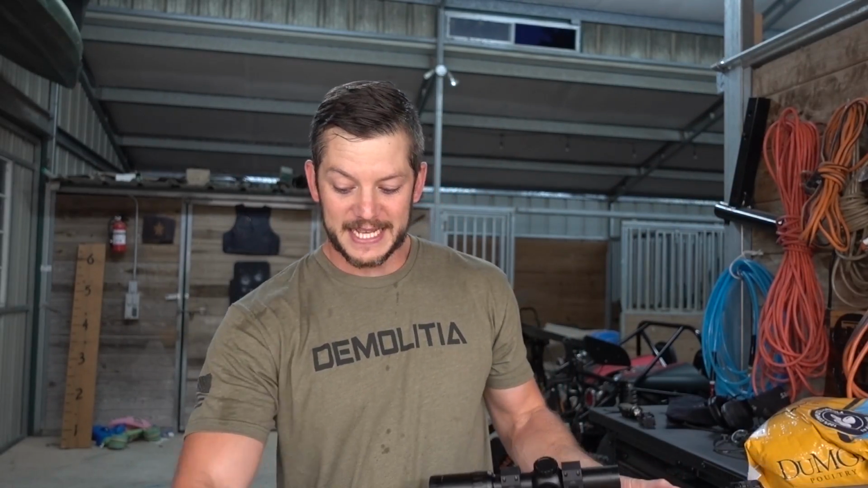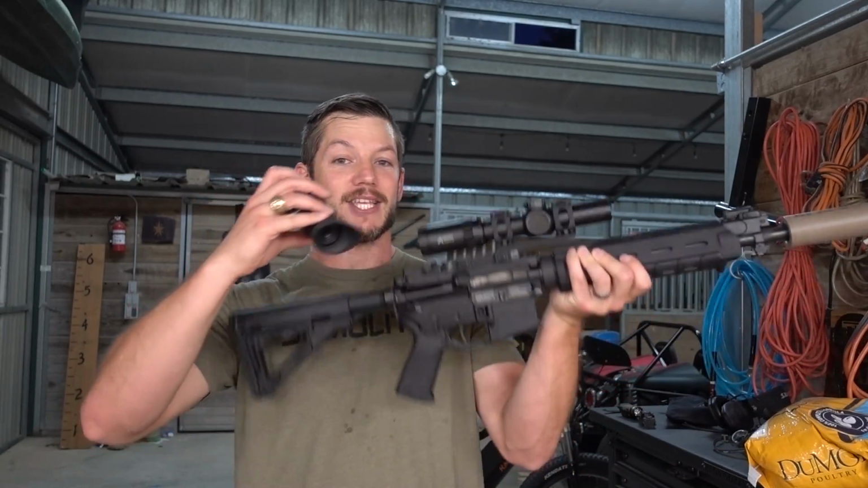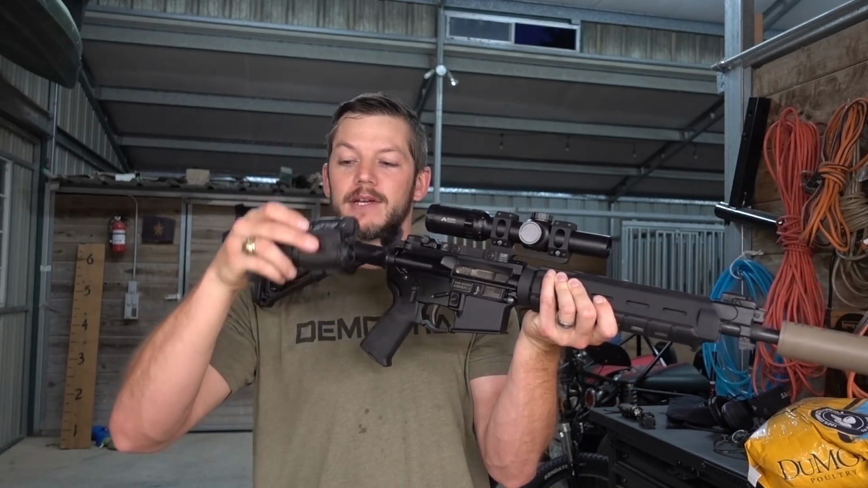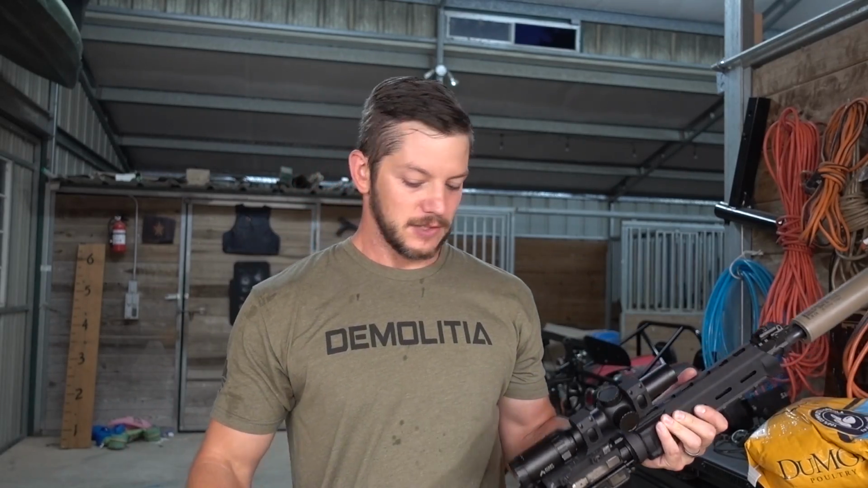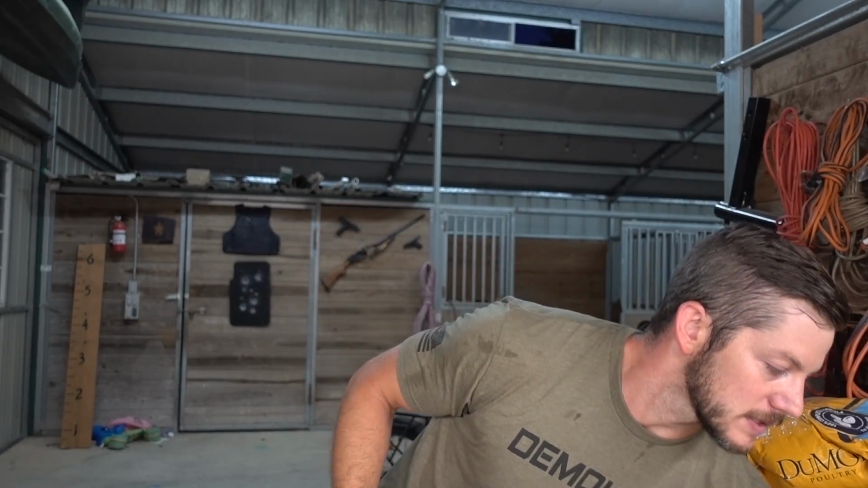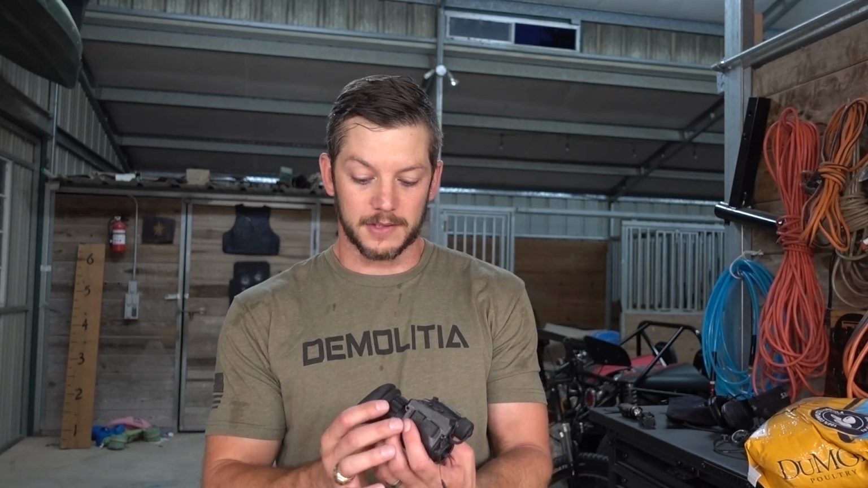The problem is we're doing this at night, and thermal can't see through a scope, so I can't use this to see through my scope at night. So really I can't shoot with this thermal, especially since I also wasn't prepared and I don't have a helmet for it yet. I wanted to get all this ready for you, but I gotta go now.